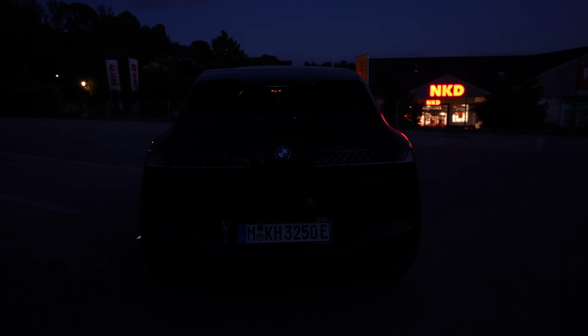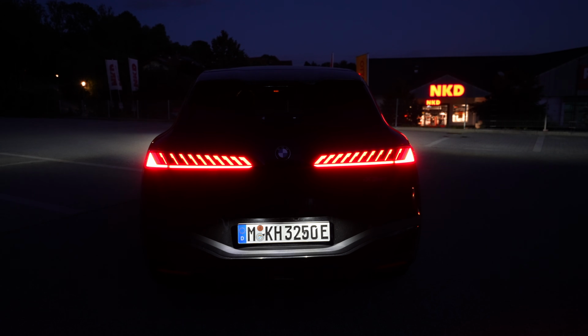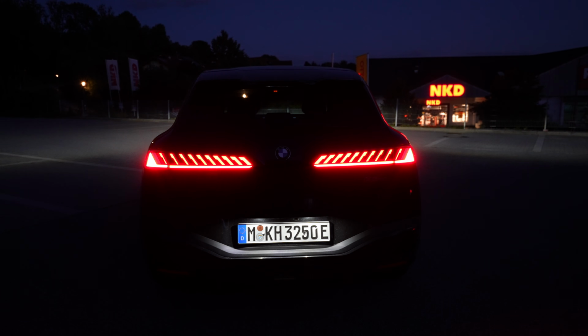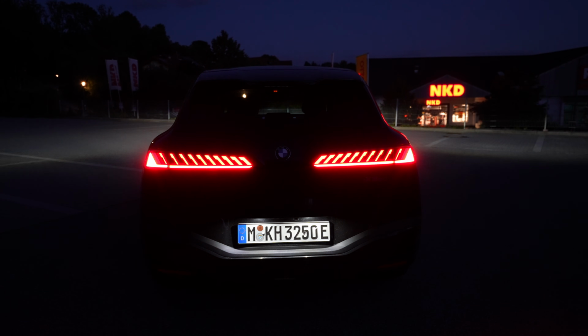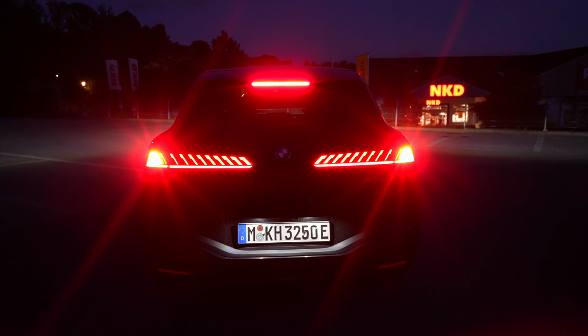Let's look at the light in the rear. First, we just turn the light on. I just put the ignition on. Then the brake. Then the fog lights. Indicator. And then, of course, reverse.